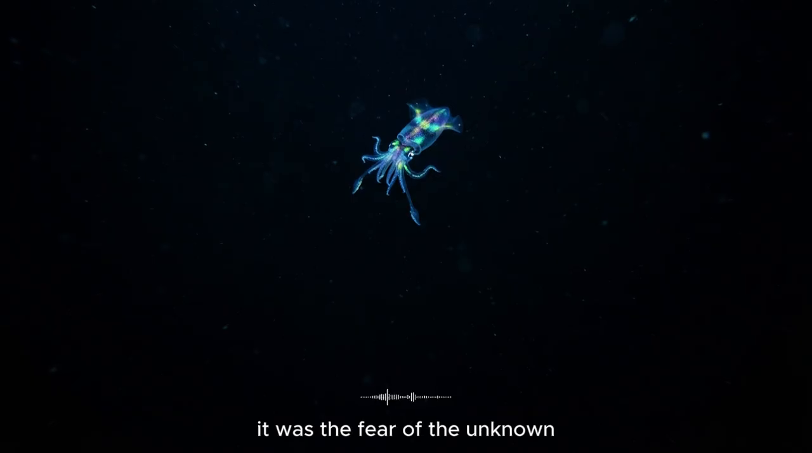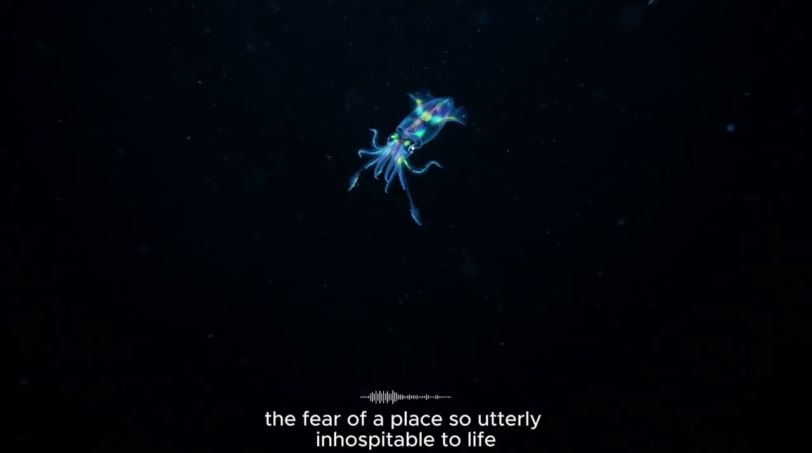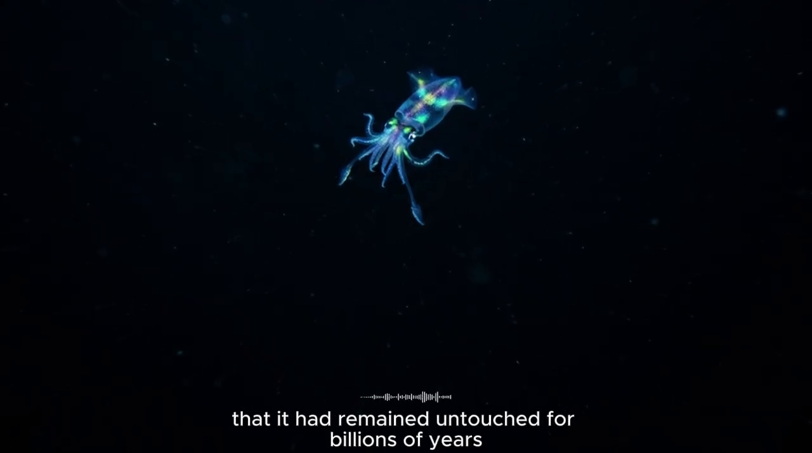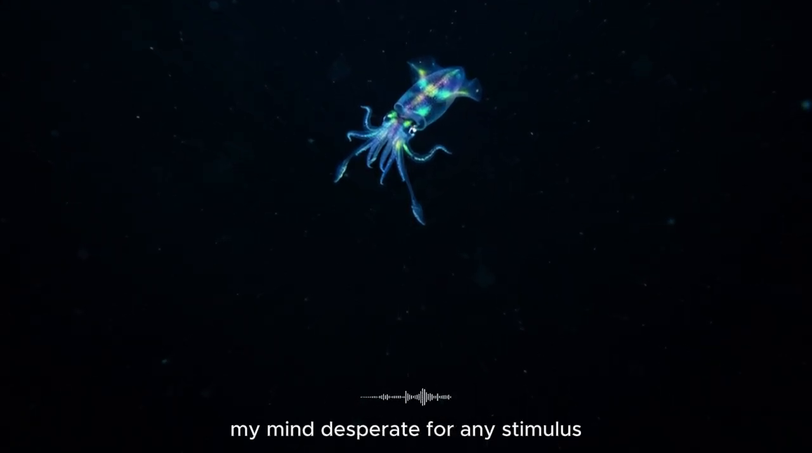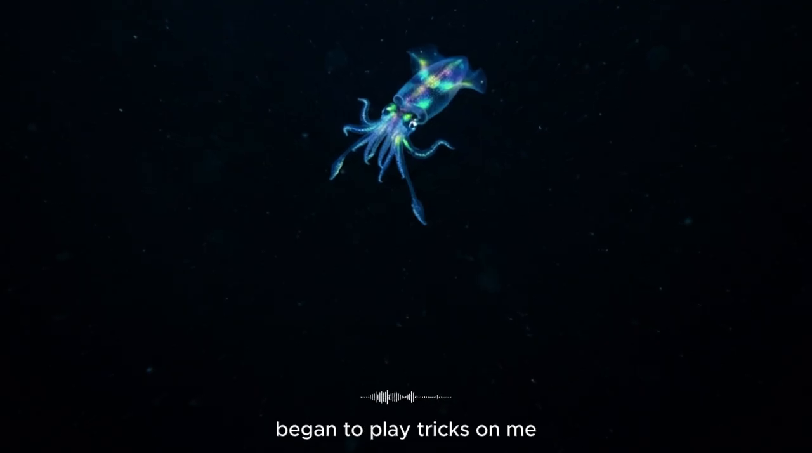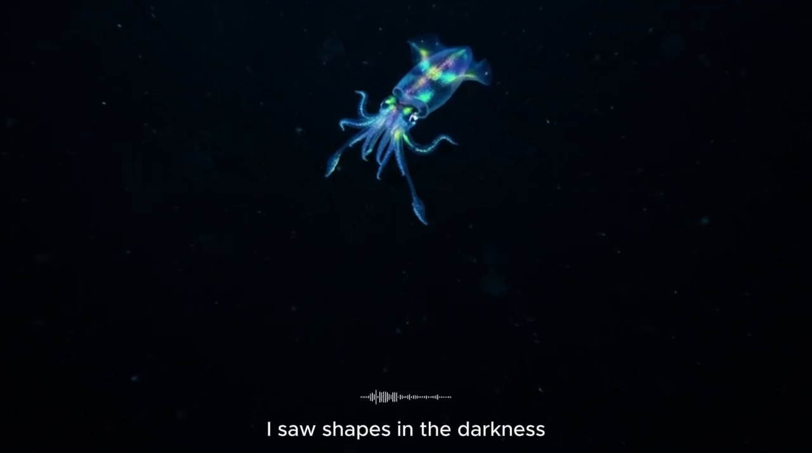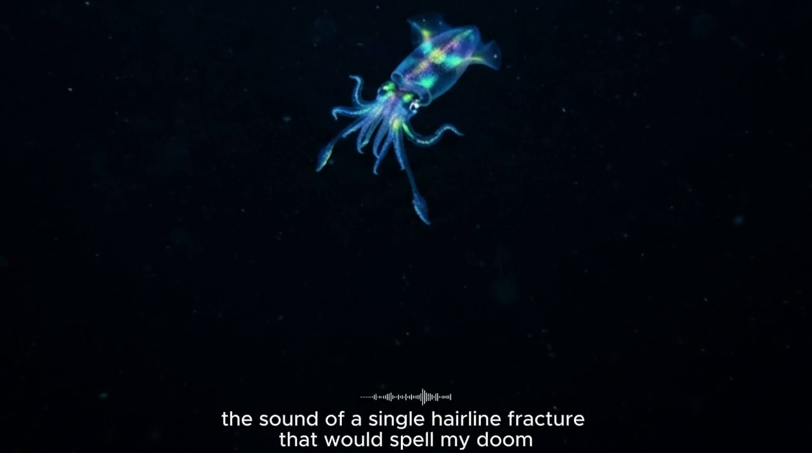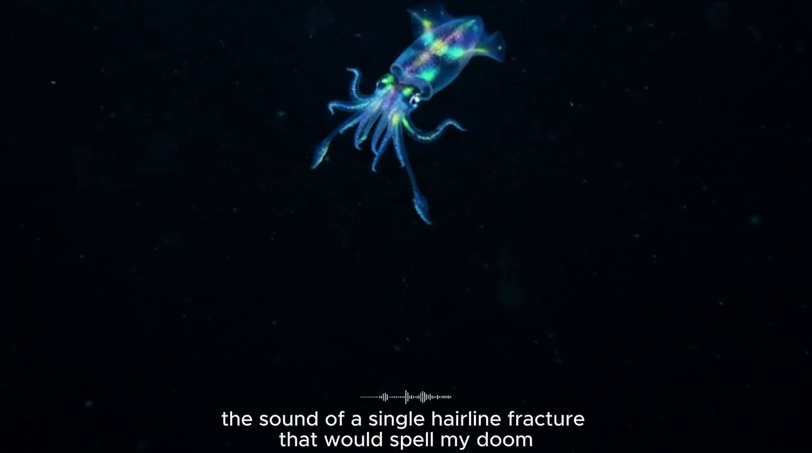It was the fear of the unknown, the fear of the void, the fear of a place so utterly inhospitable to life that it had remained untouched for billions of years. My mind, desperate for any stimulus, began to play tricks on me. I saw shapes in the darkness, fleeting shadows that weren't there. I imagined the hull groaning, the sound of a single hairline fracture that would spell my doom.